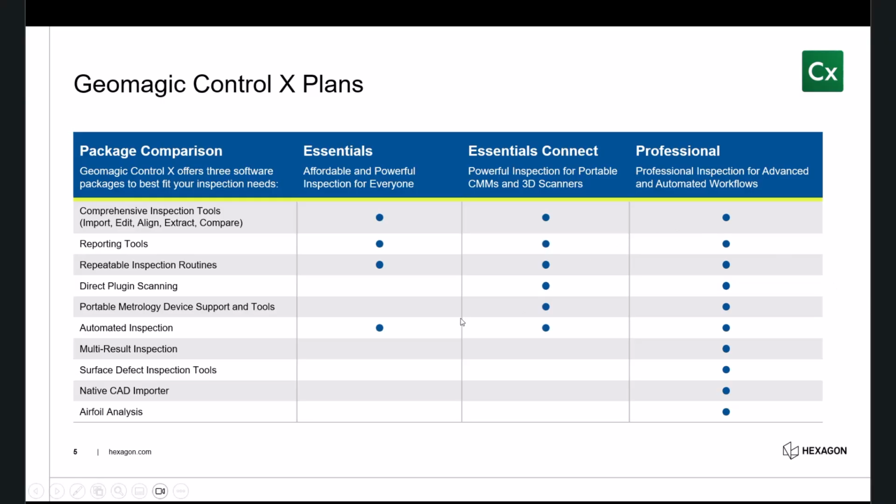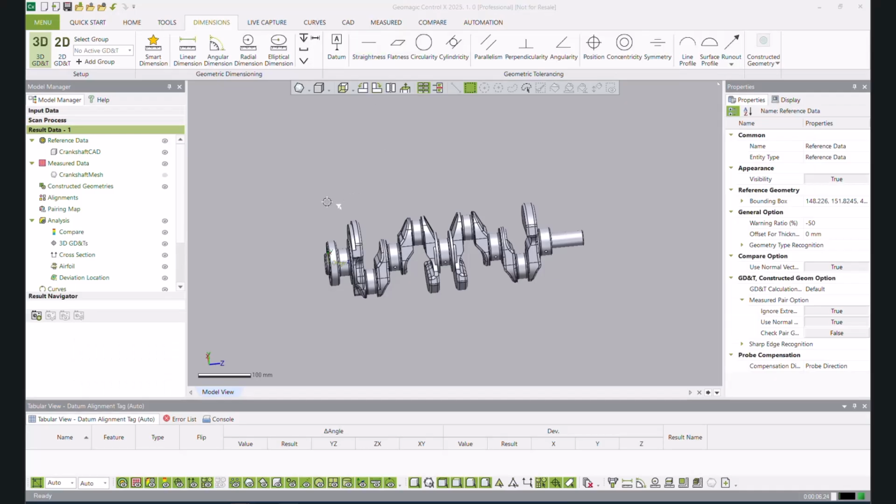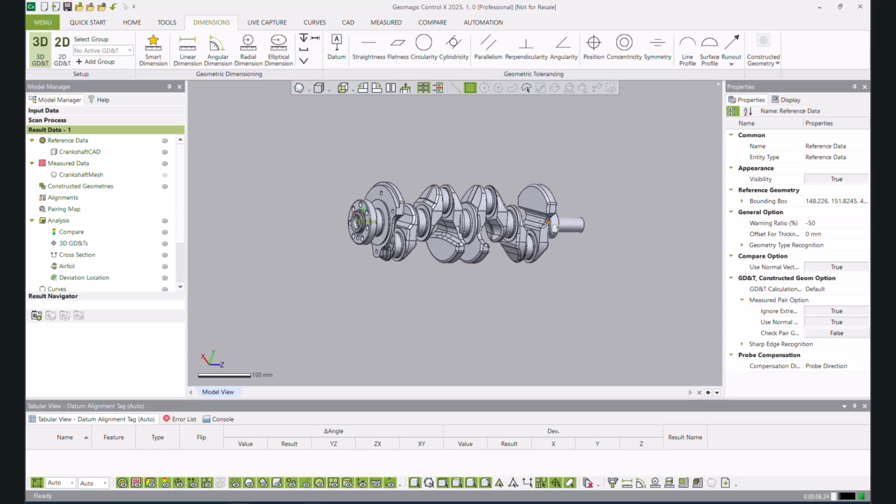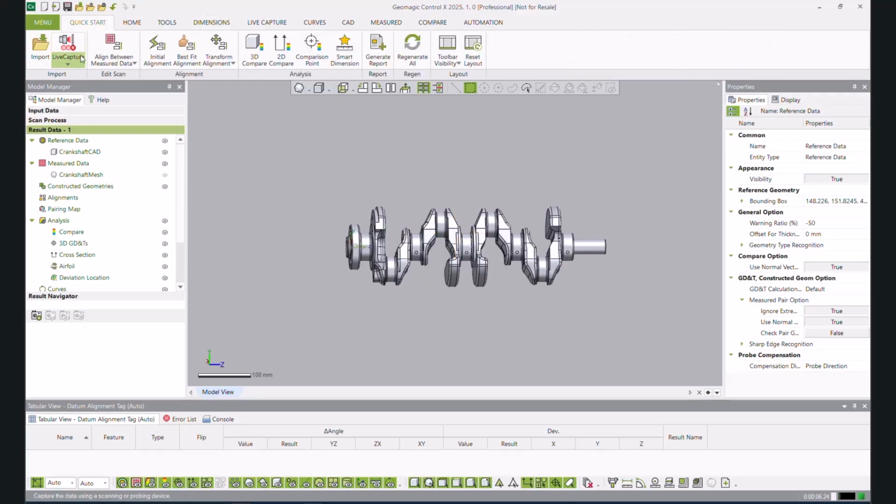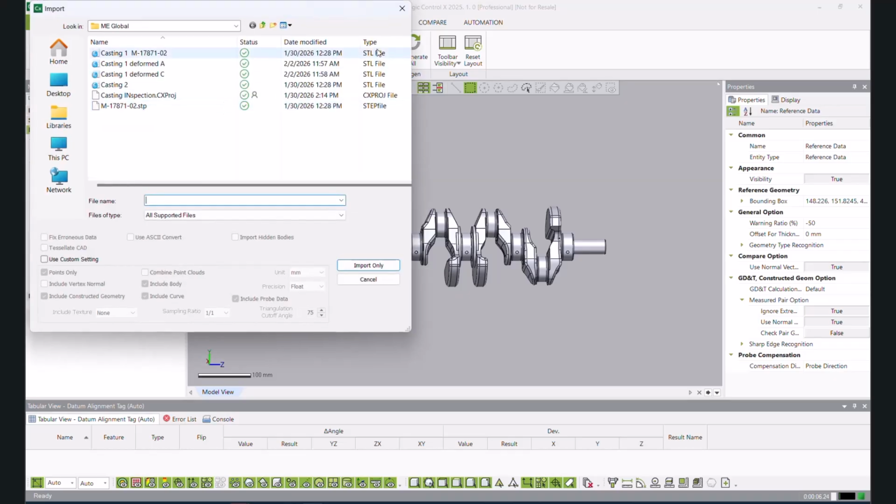Let's get over to ControlX and have a look at what we're doing today. Here we are. This is GeoMagic ControlX. I've already been through some of the basics, so if you'd like to learn where everything is and all of that, be sure to scroll back and go to one of my beginning Inspection Insights videos. But today we've already got our model imported over.